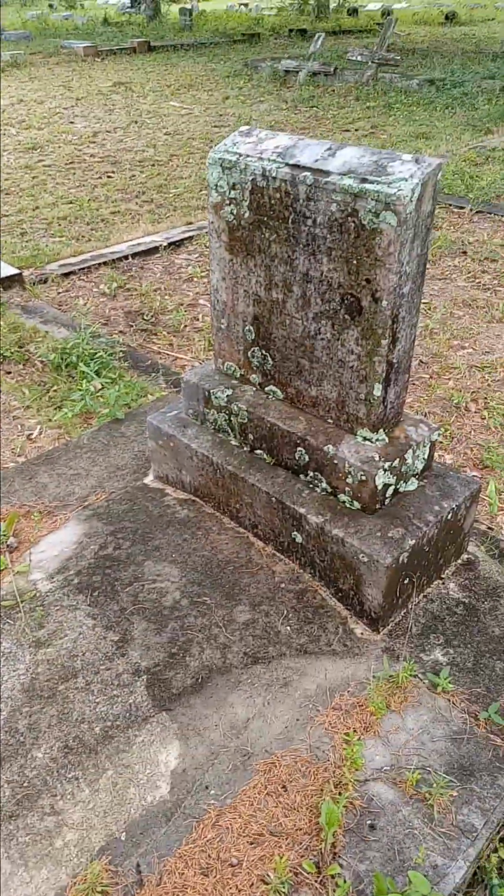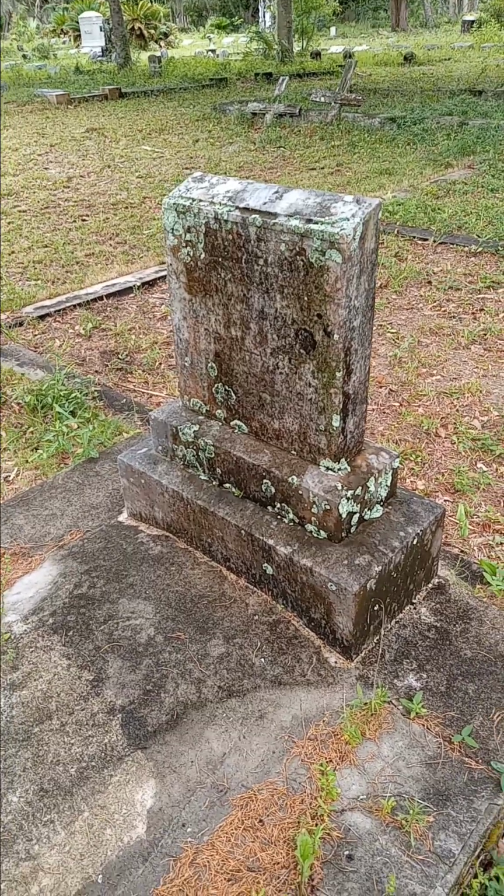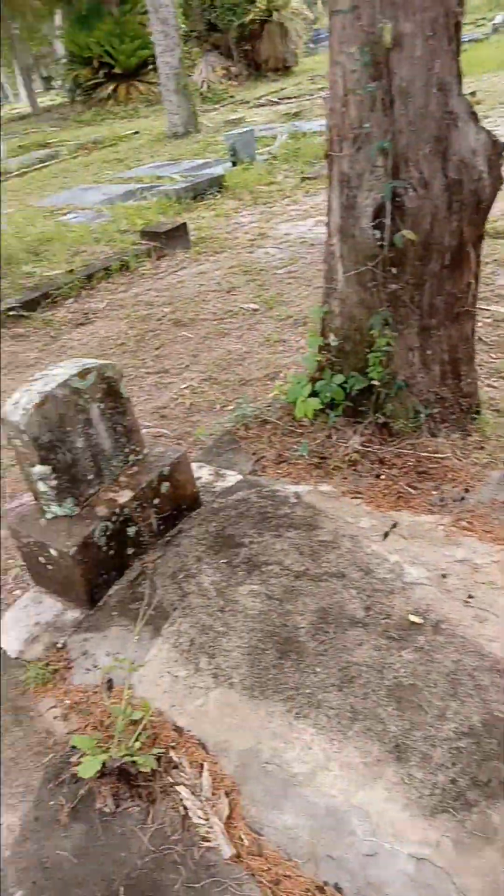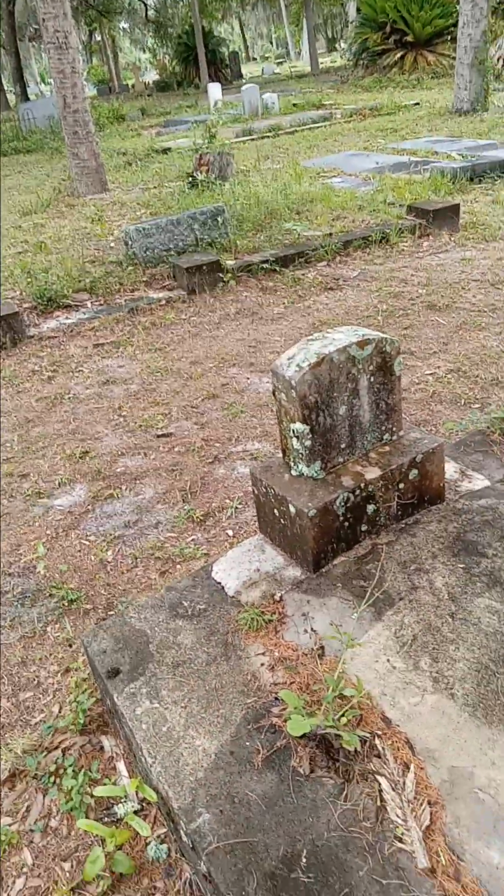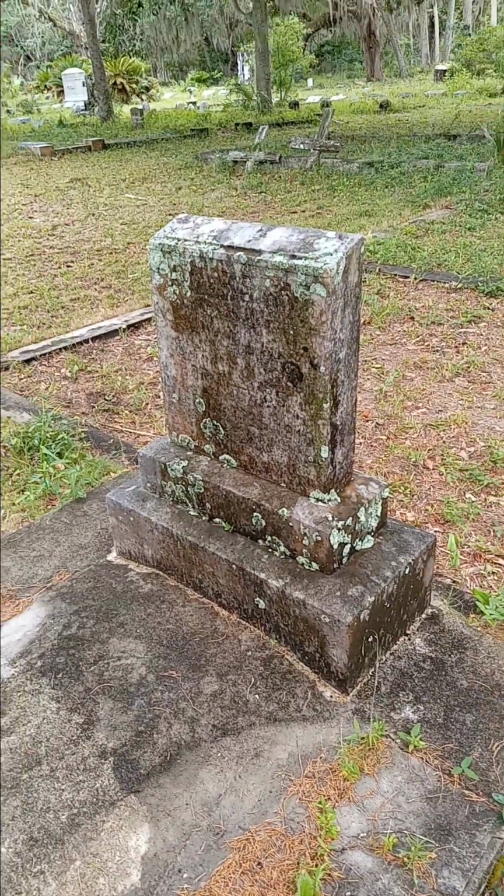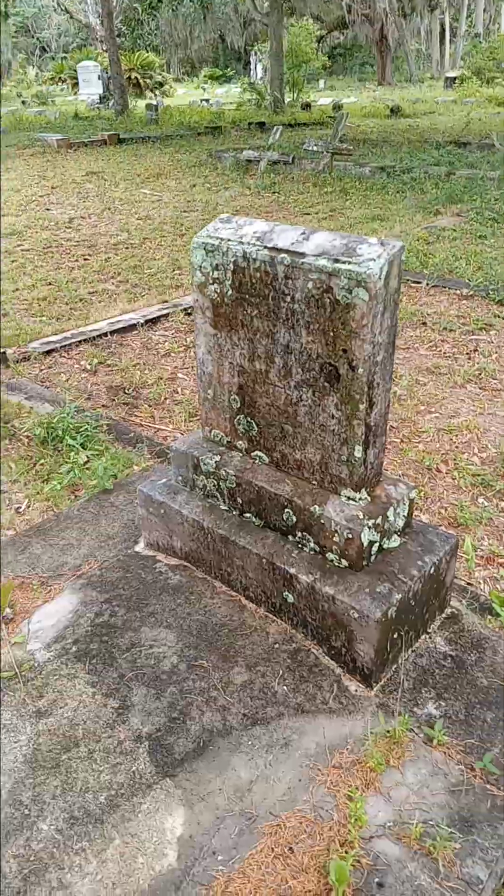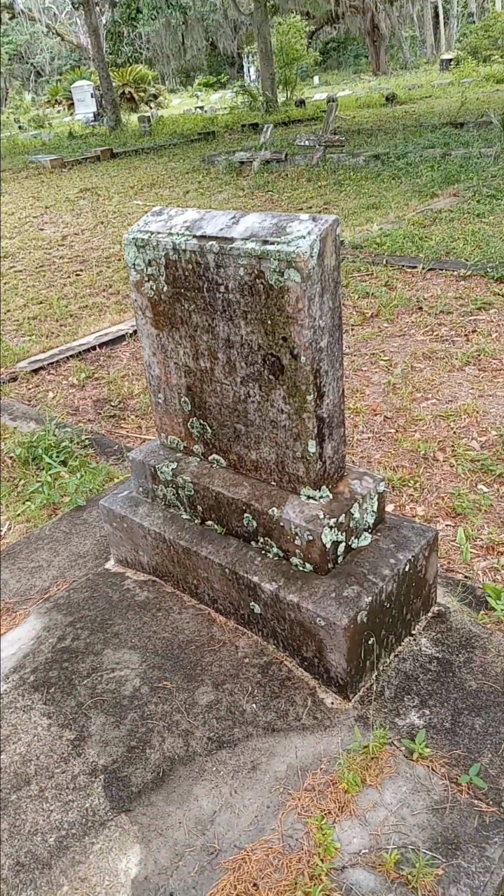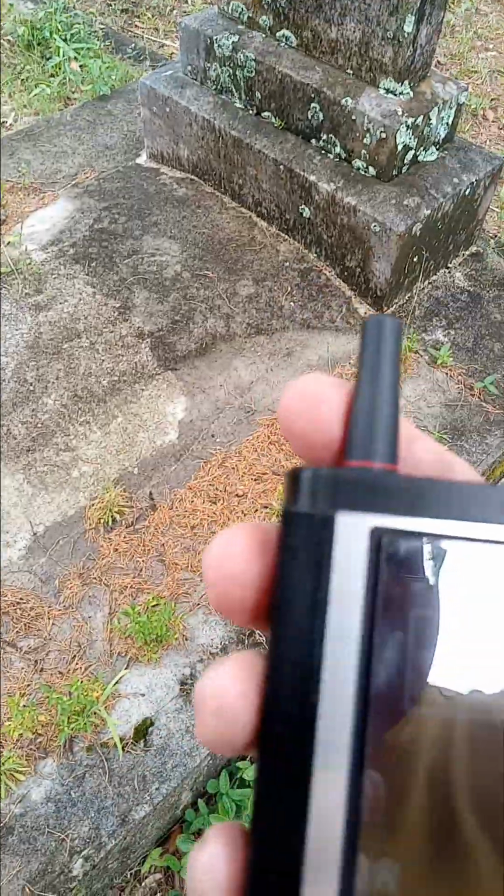Did you have horse and buggy? Depending on when they passed away, they might have only had horse and buggy. If they lived in Apalachicola, the roadways weren't all that good. If you did any advanced traveling, you either took the train once the train was here, and prior to the train, the only thing you could take would be the ship to go any long distance. So you just have a horse and buggy for around town, kind of like what people use golf carts for now. No response.